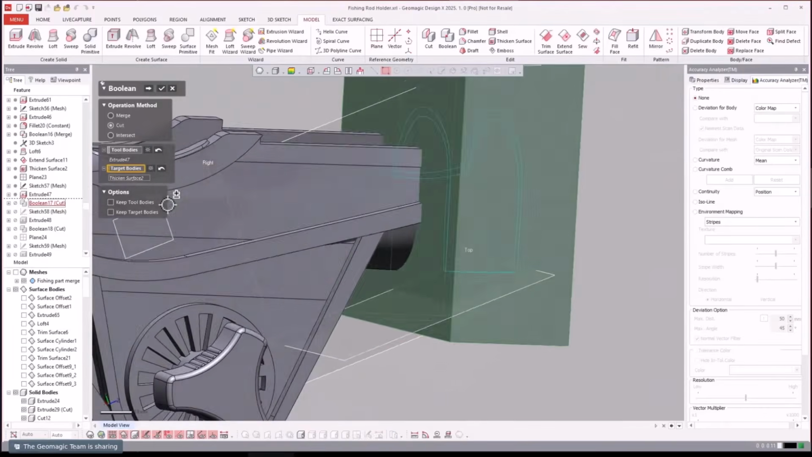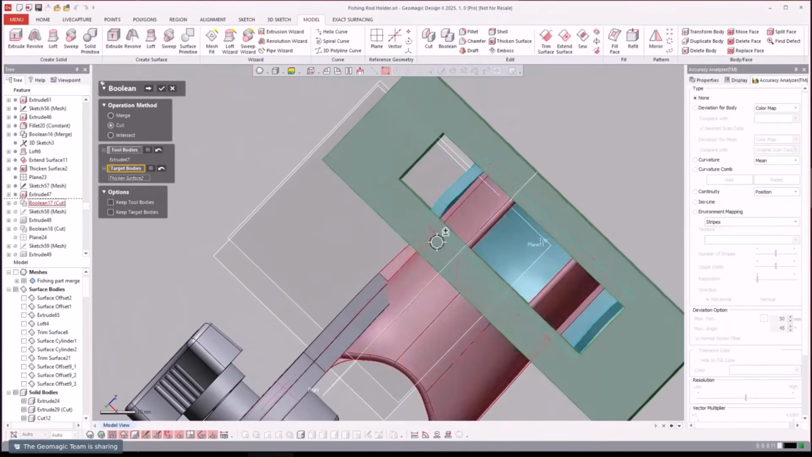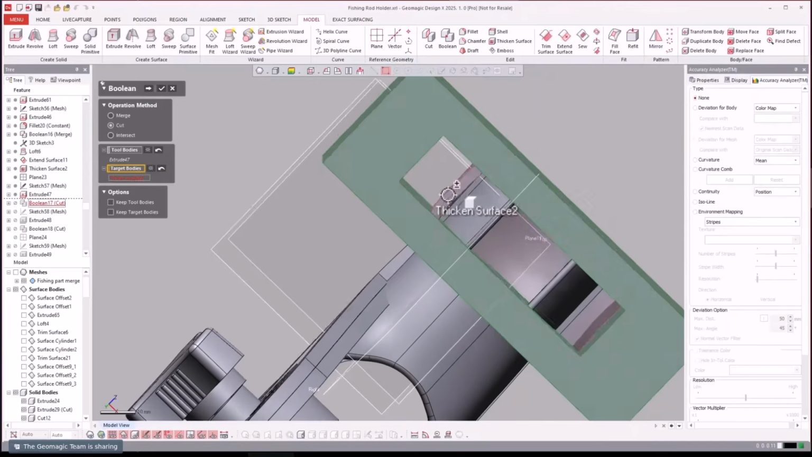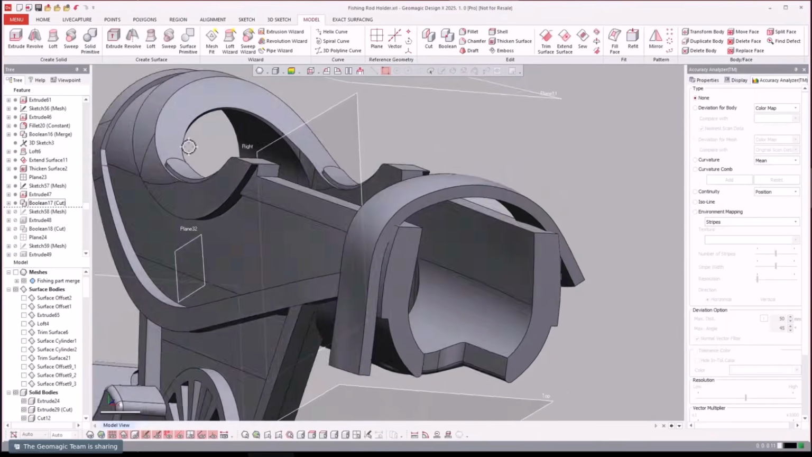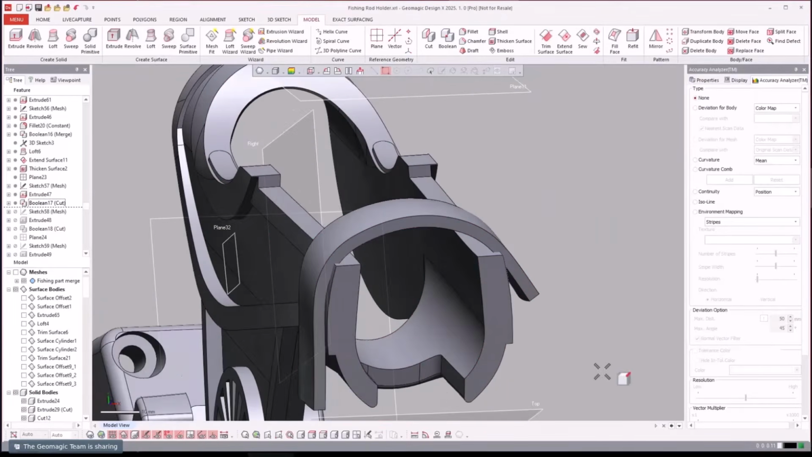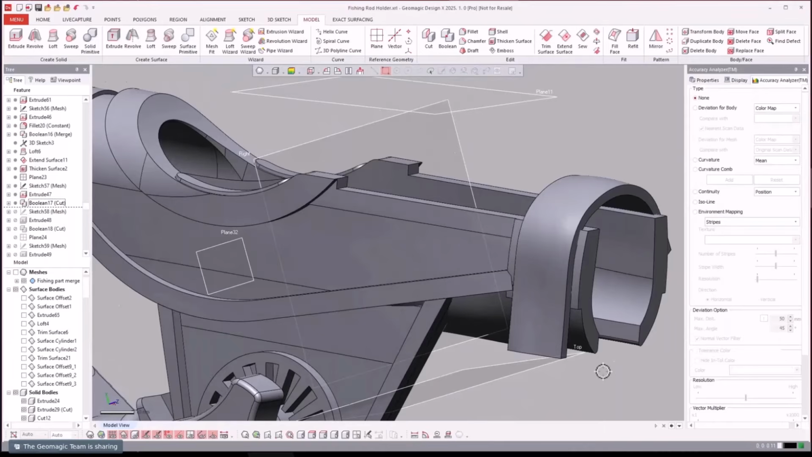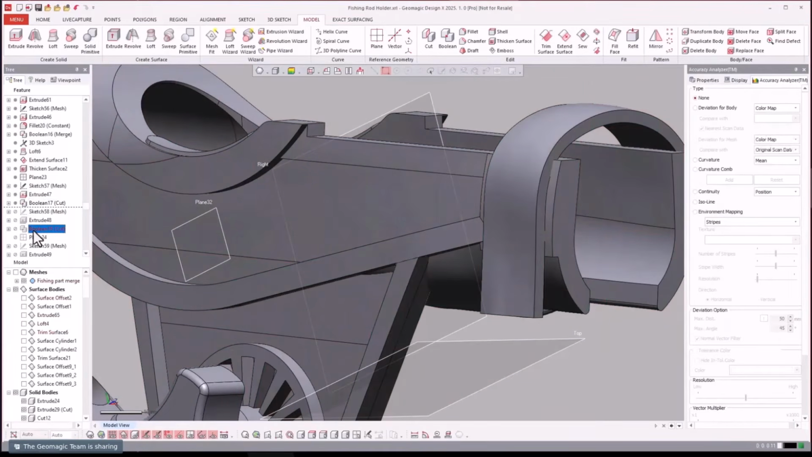Now we're going to create the strap. So we extruded a piece for the strap, and then now we're going to trim it back with a separate. So there we created the beginnings of the strap.